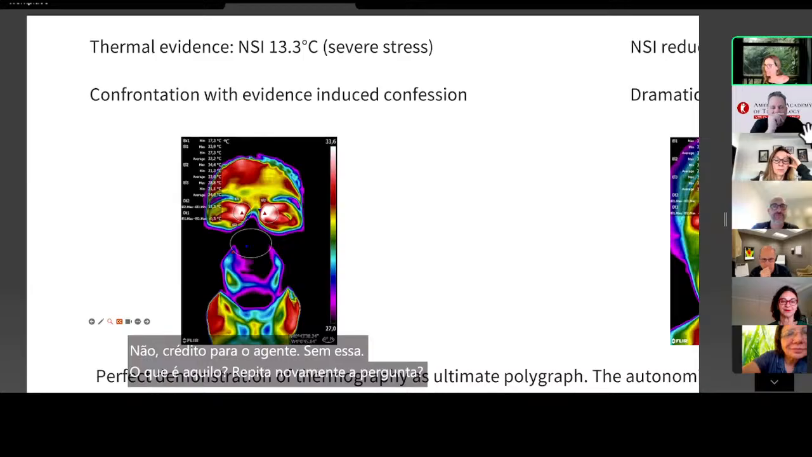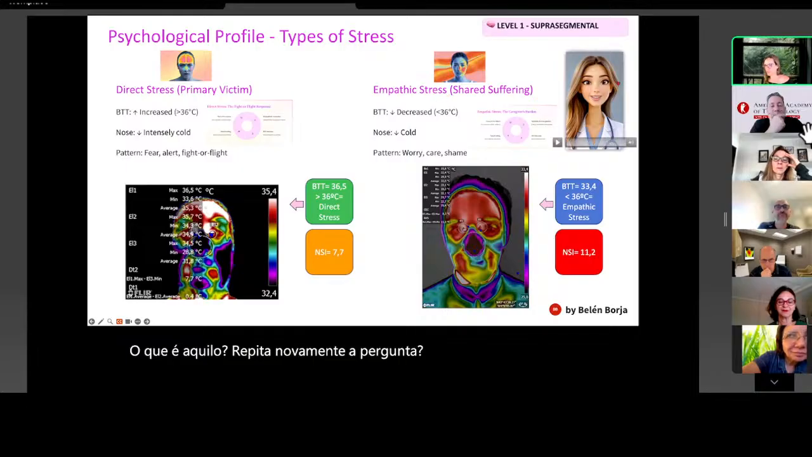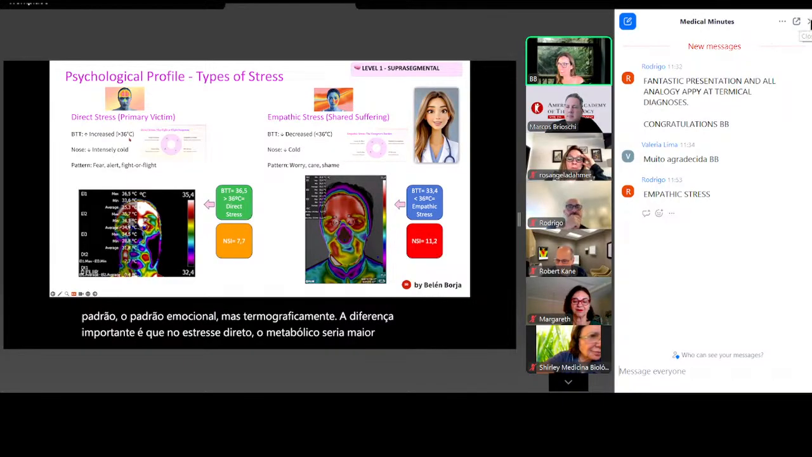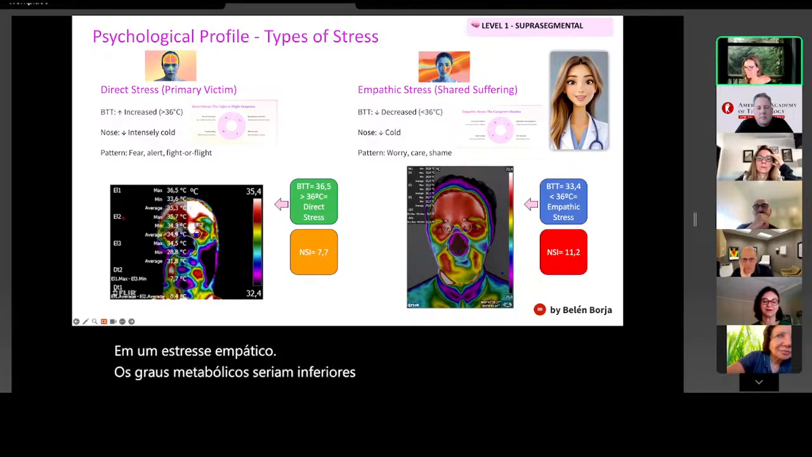Nós já vimos aqui que temos dois tipos de stress. Primeiro, direct stress. E segundo, empathetic stress. The important difference is that in the direct stress, the metabolic would be higher than 36 Celsius degrees. I know that in the US you maybe don't work with Celsius degrees, but in empathetic stress, the metabolic degrees would be lower than 36. So this is the difference.